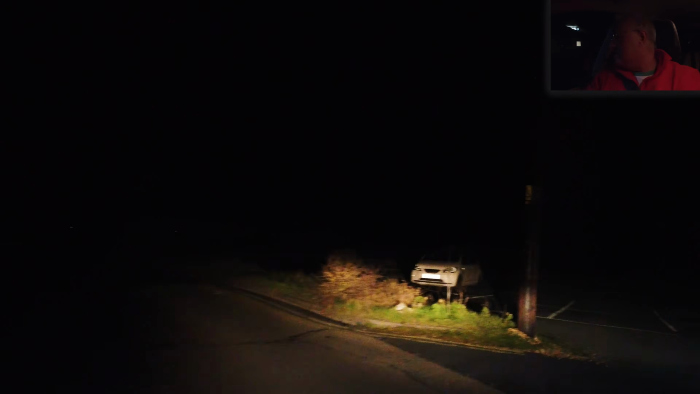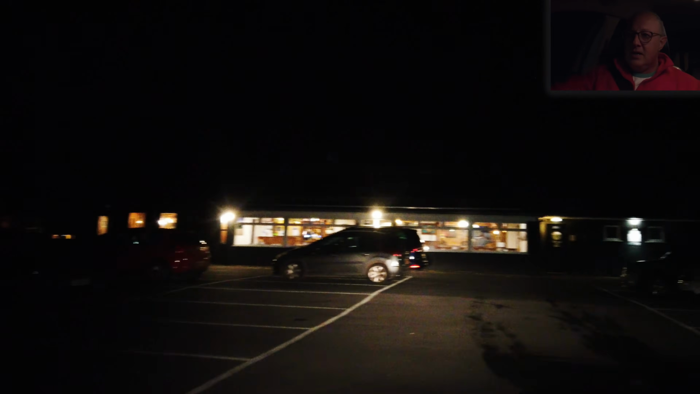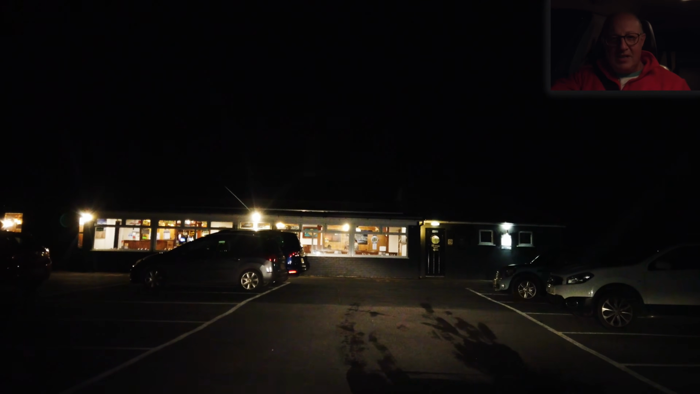Blind bend. A hazard. And there was a car coming just as I turned. And we're back where we started. How long was that? 10 minutes? 11 minutes? Not bad. No hazards and not a lot to see other than headlights.